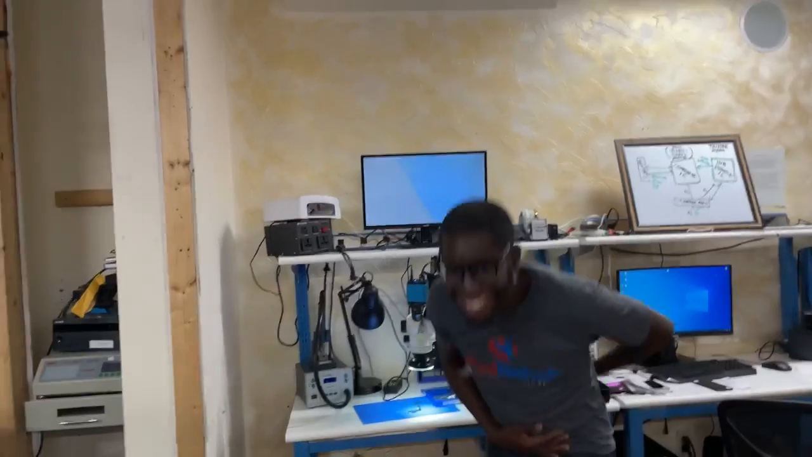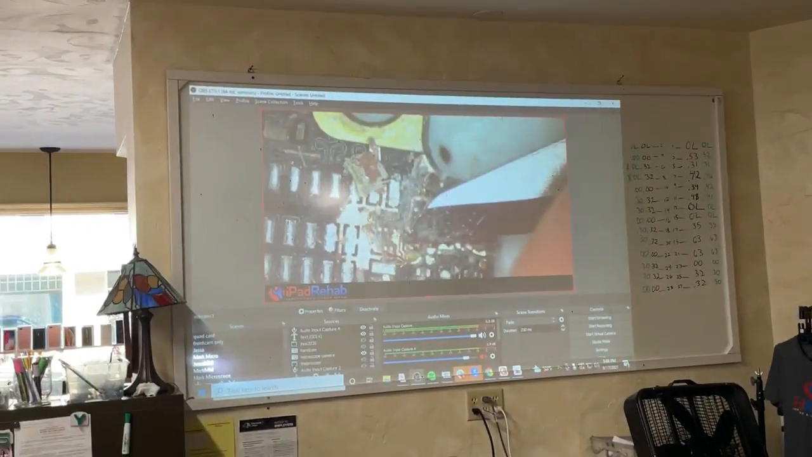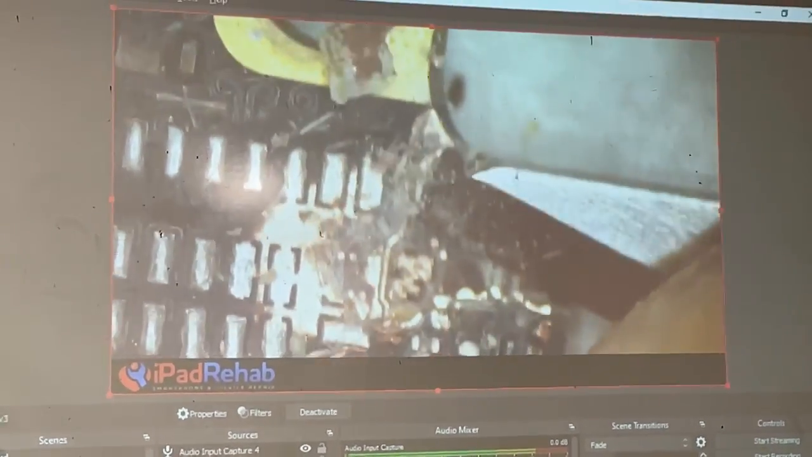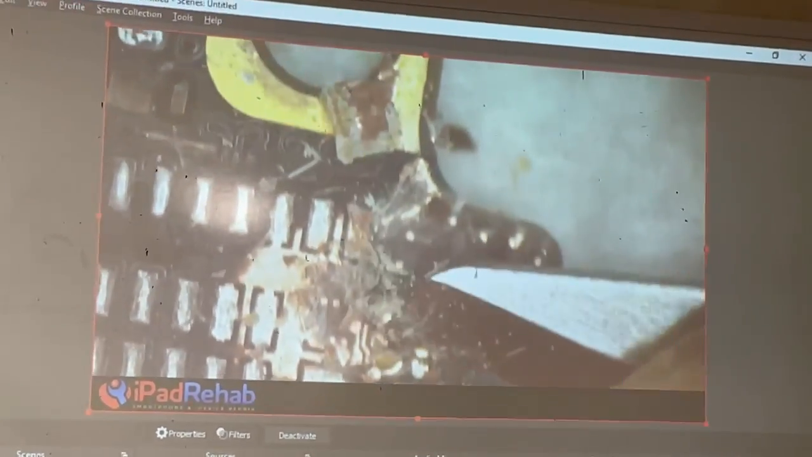By the way, everyone, Anslin's touch disease repair worked. Take a bow. Yes. Which I think is such a cool story. He was telling us that his personal phone had touch disease, and then he looked up how to fix it and put a piece of tape on the pack, which was a temporary Band-Aid.